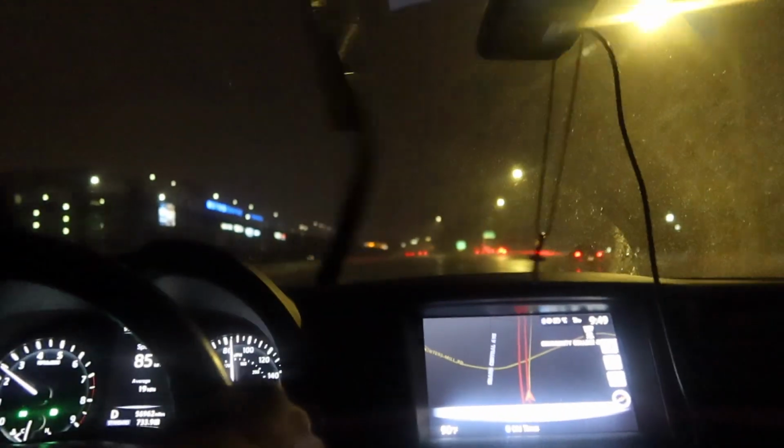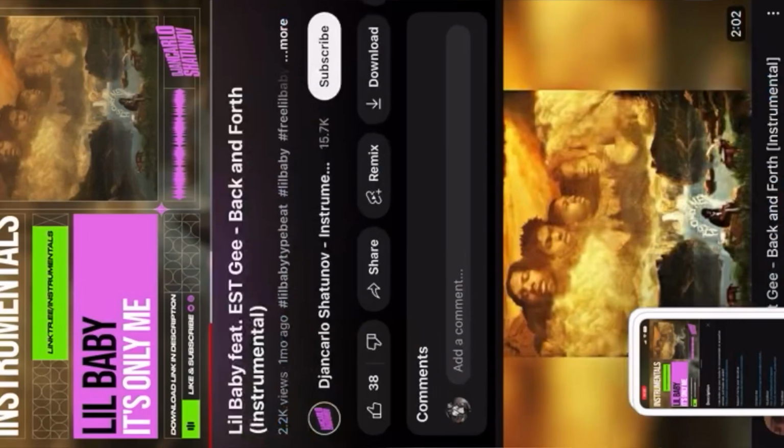I like driving in the rain like this. There's something about it, I don't know why. That's why I want a muscle car. I want to slide and stuff. Hit the gas. Oh, he ready to let me go over. You see that? Thank you. Is that a cop? I know it's a cop right there on the side. I was ready to get loose.